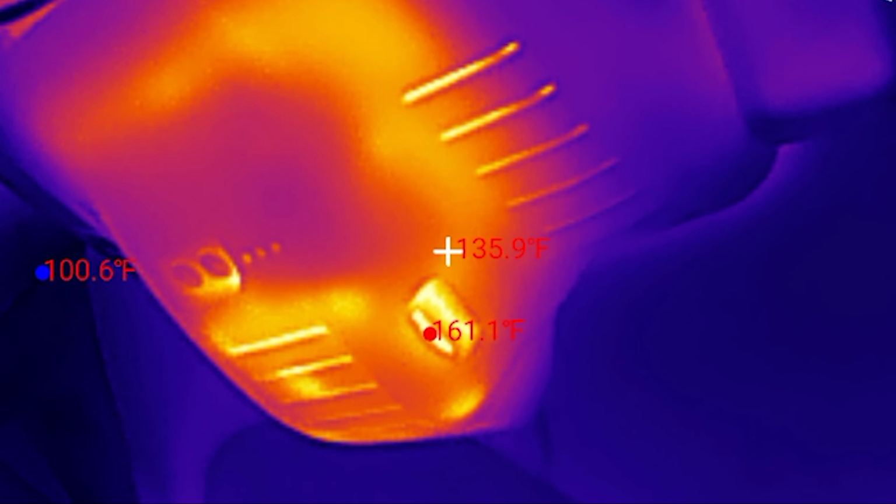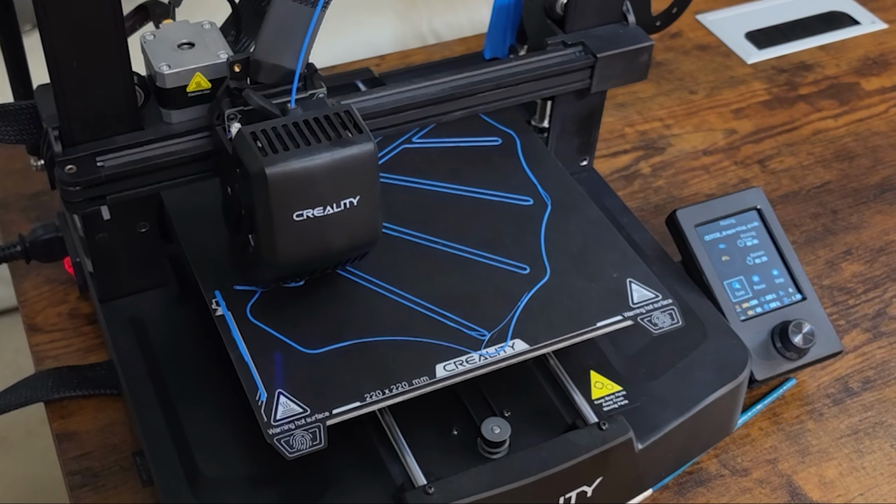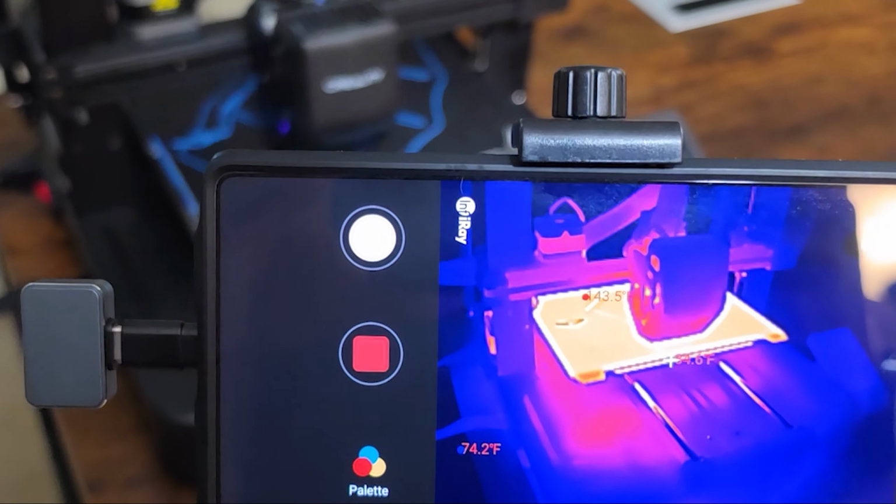Live view cost me around 3 to 4% of my battery over 10 minutes on my Samsung S26 Ultra. Recording came out about the same, maybe a percent more. Scale that up and you're looking at roughly 18 to 24% an hour. At the end of the day though, no one uses a thermal camera for 4 straight hours. Most people pull it out, check something, put it away. The battery cost is basically noise.